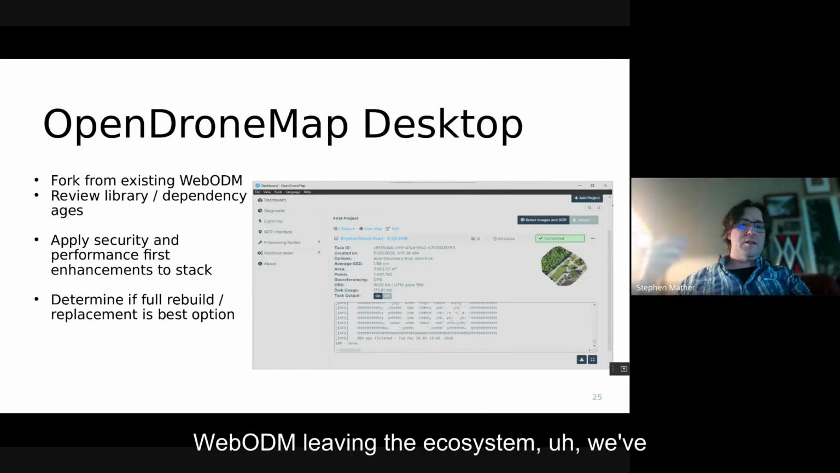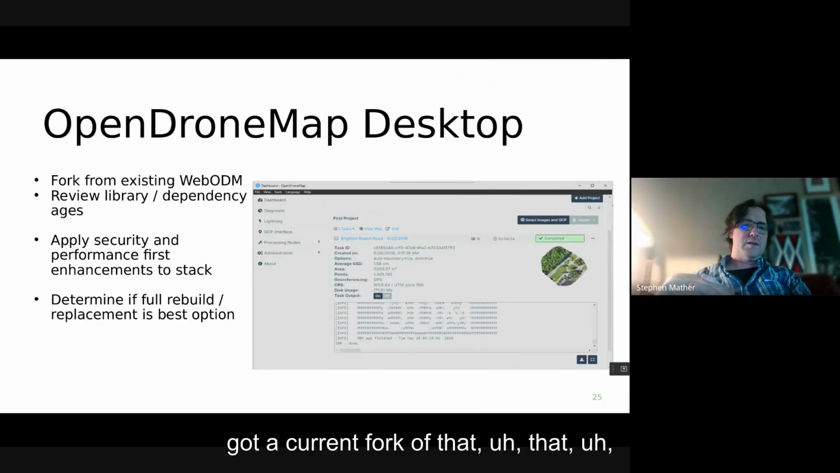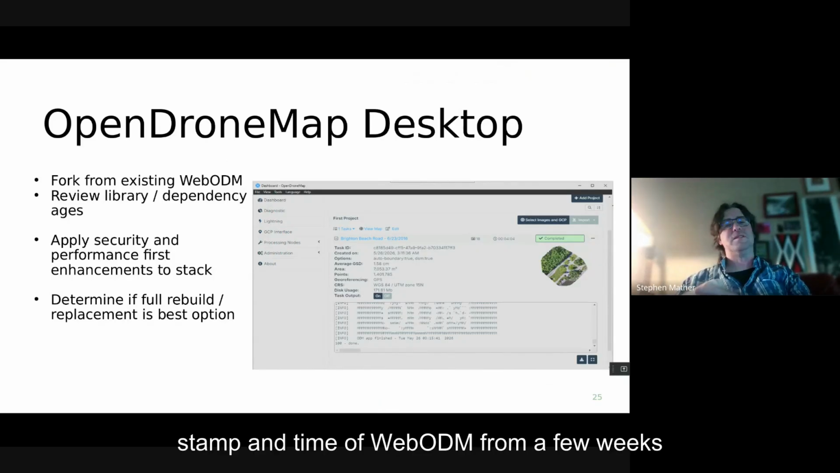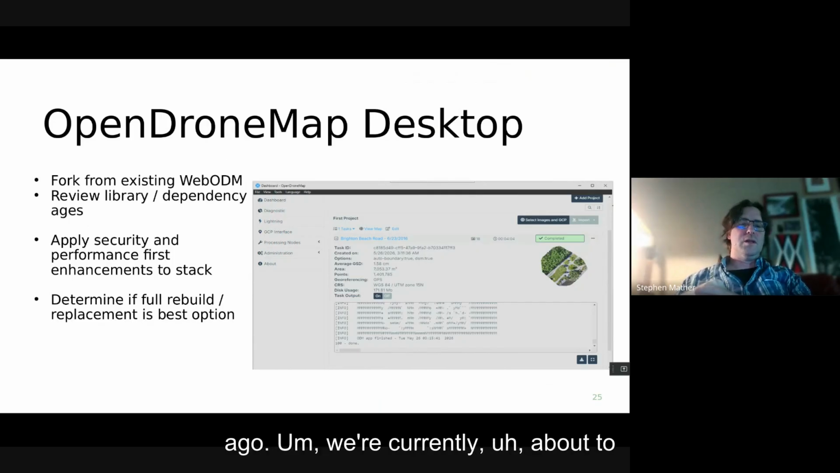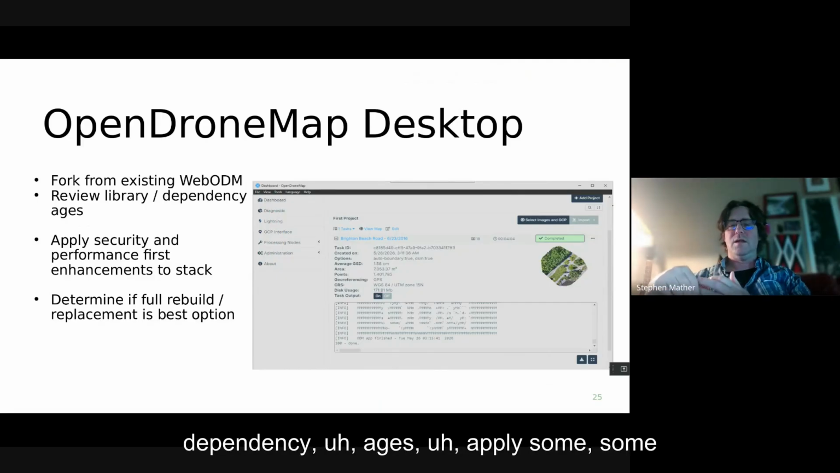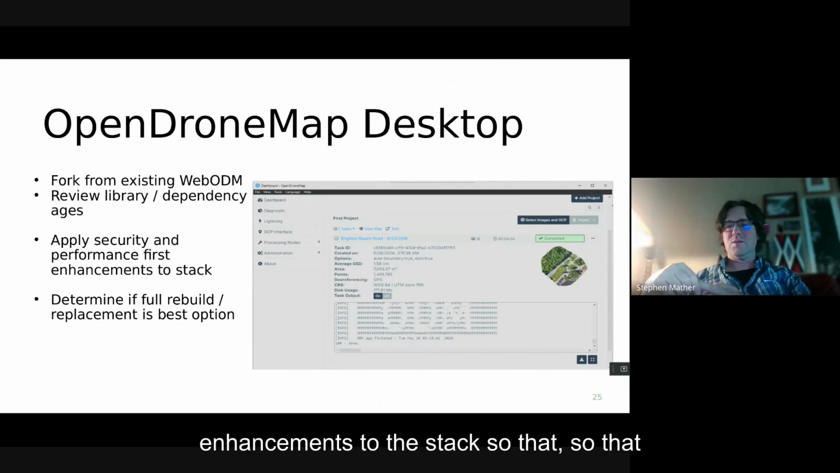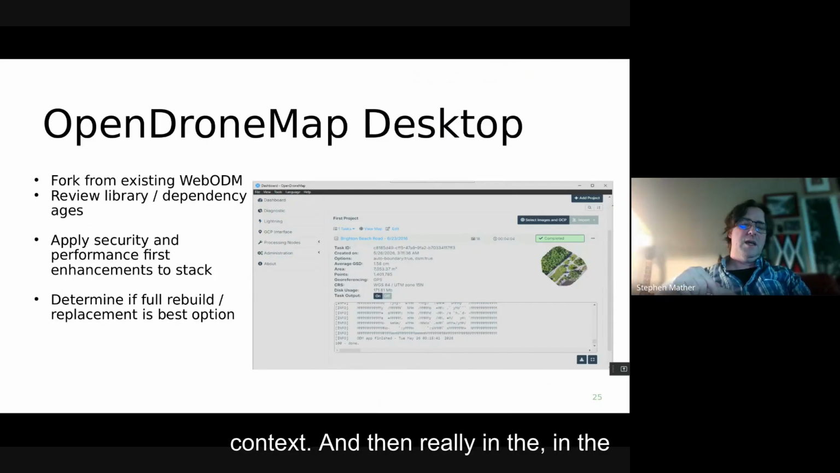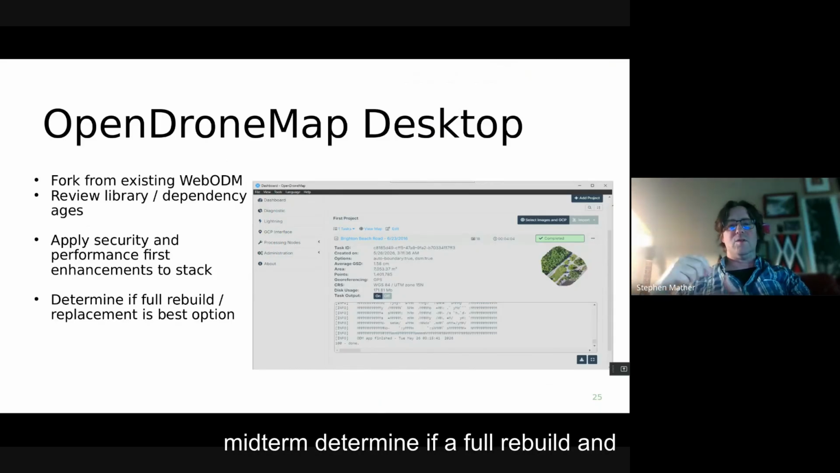With WebODM leaving the ecosystem, we've got a current fork of that that is essentially a time stamp in time of WebODM from a few weeks ago. We're currently about to embark on really a library review and dependency updates, apply some interesting security and performance enhancements to the stack so that we can address some of the efficiencies that we see within that context. And then really in the midterm, determine if a full rebuild and replacement is the best option, which is likely.